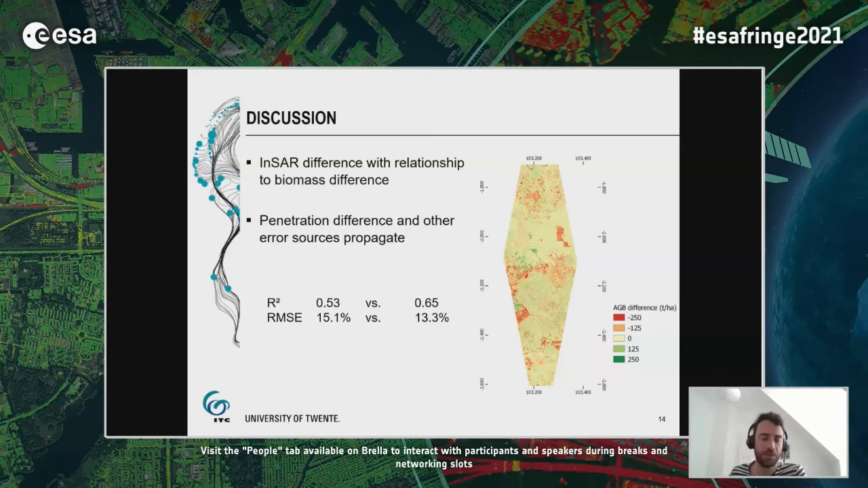In this study, we account as a first order approximation for the penetration depth differences. And we saw an improvement especially in the relationship, with an R squared of 0.5 improved to 0.65, but also the error improved from 15 to 13%.